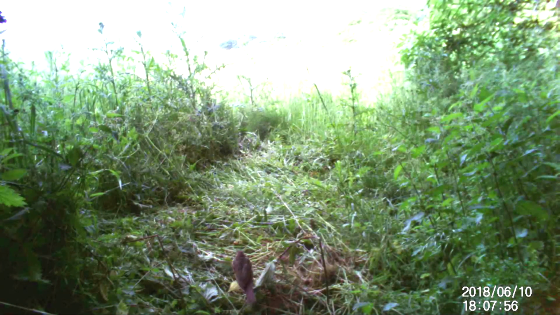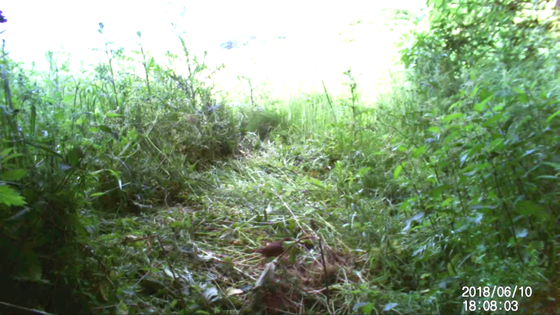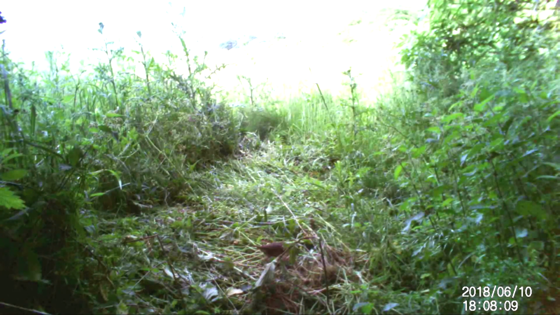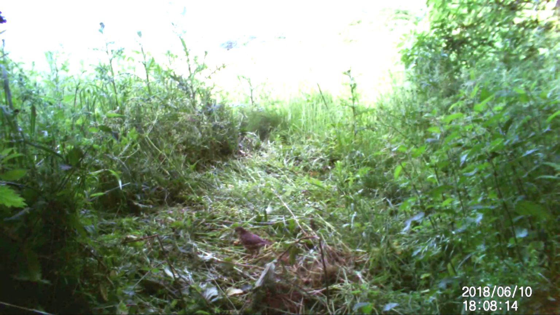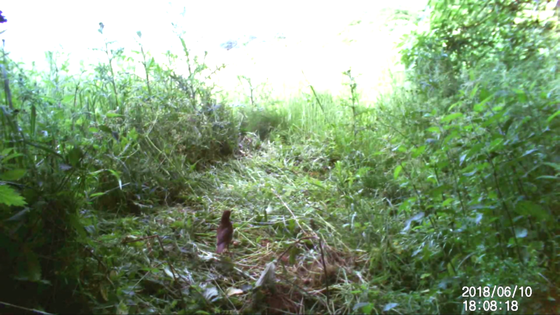It's later in the day, and that's not a great tit. It's a song thrush, just about make out the speckled breast. So this little camera is quite sensitive. It's able to pick that smallish bird up.